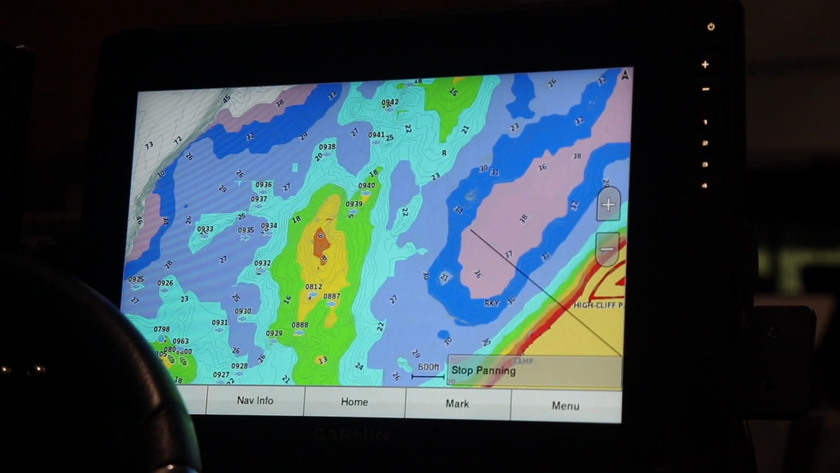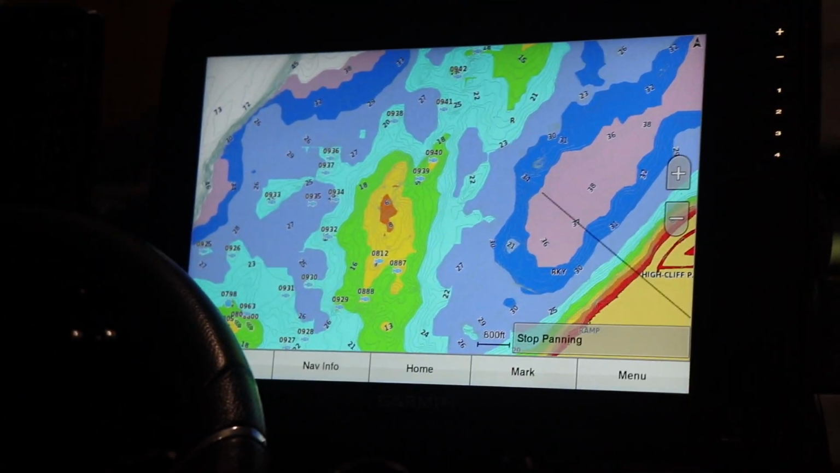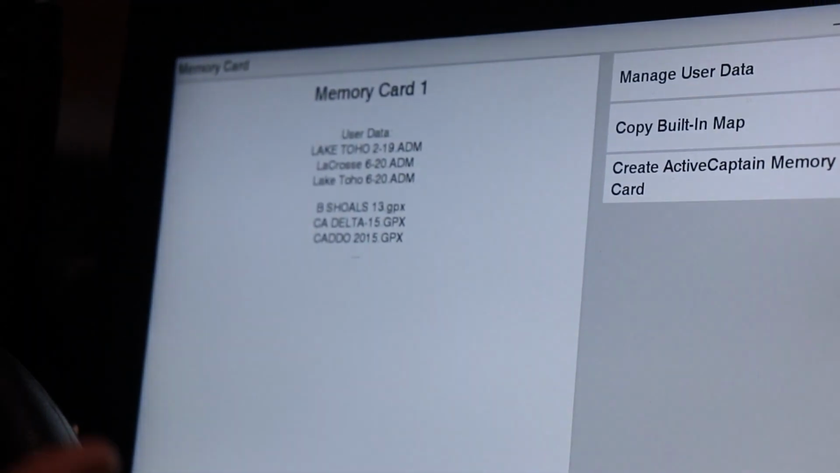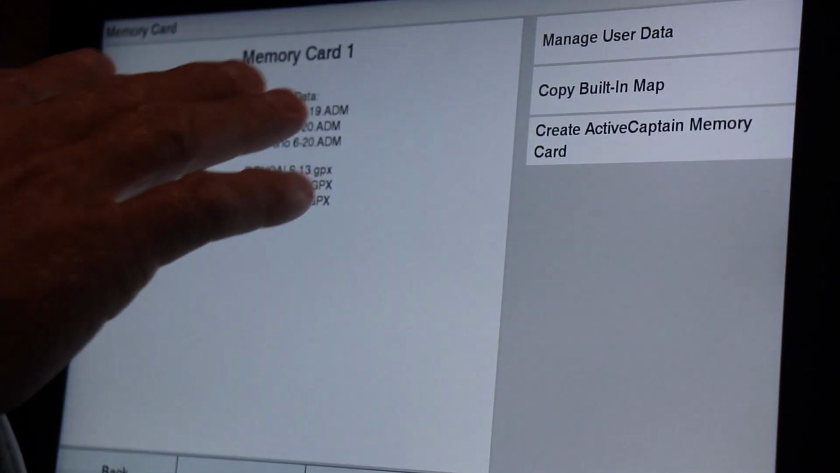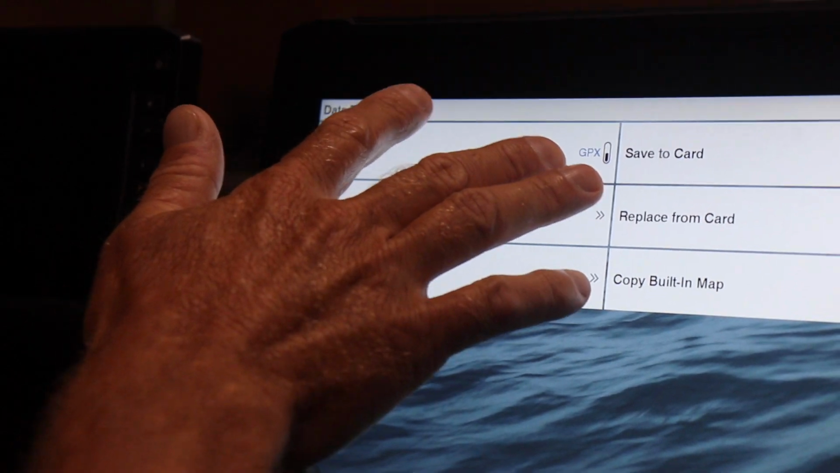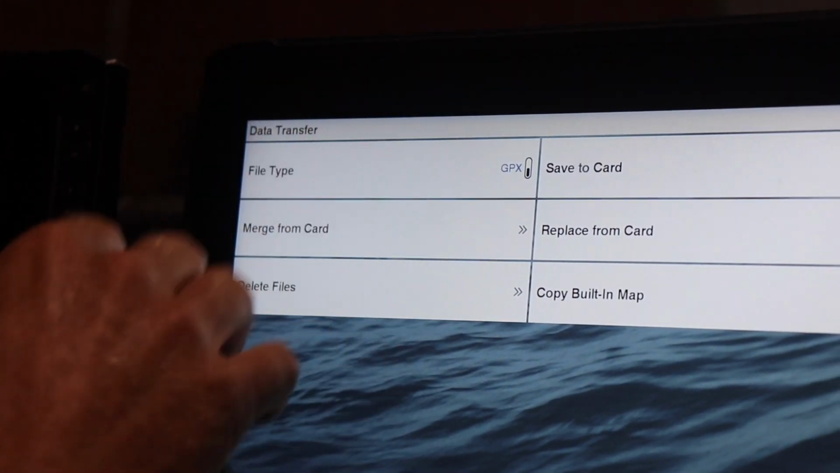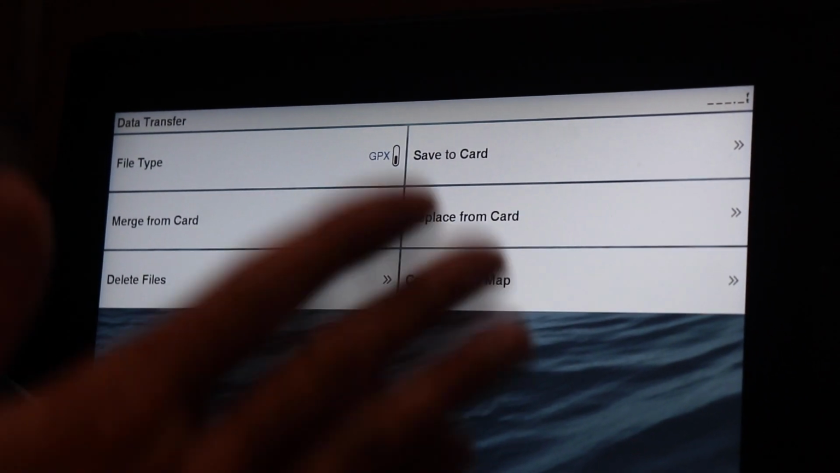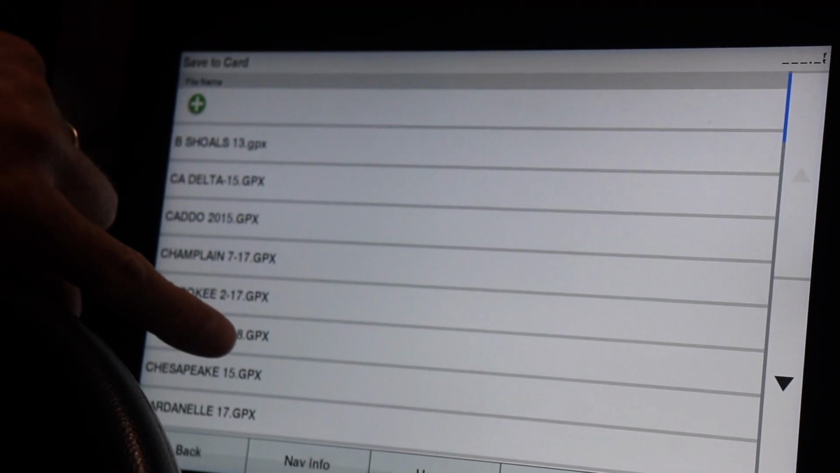What we're going to do now is put our little micro card in there, and you just push it, and it's going to pull up this screen where it says memory card 1, which is what we've got. Manage user data. That's what we're going to do. File type, we're at GPX file or ADM file. I prefer the GPX file. So we're going to go to save to card, because we're saving what's in the unit and putting it to a card. So save to a card, and you can see these are all files that I've got.